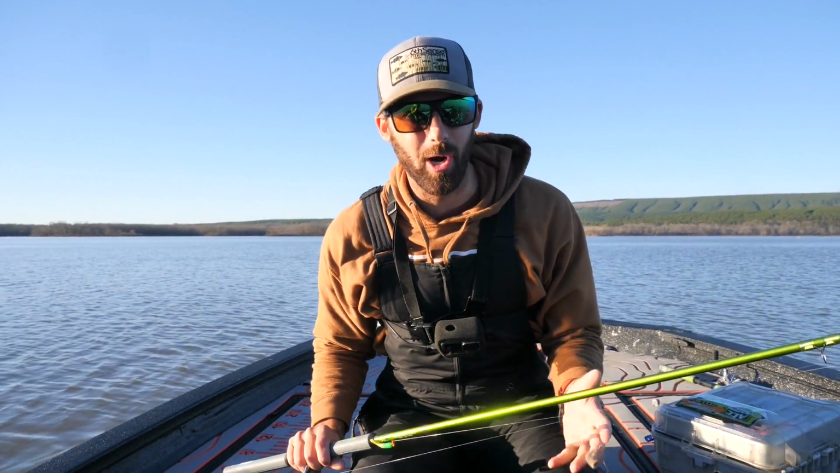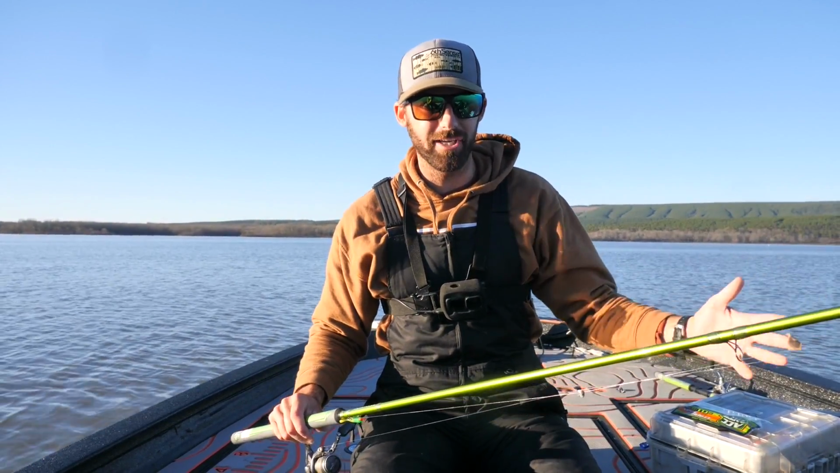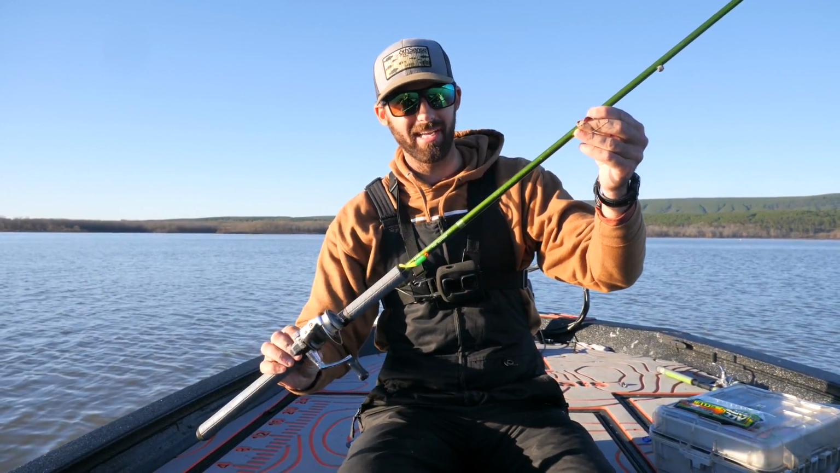Like we said in the intro, our plan of attack today is to find some isolated brush piles out here in the lake with some fish on them and pluck them individually with a jig rod. It's something we're not that good at, but we're trying to get better.